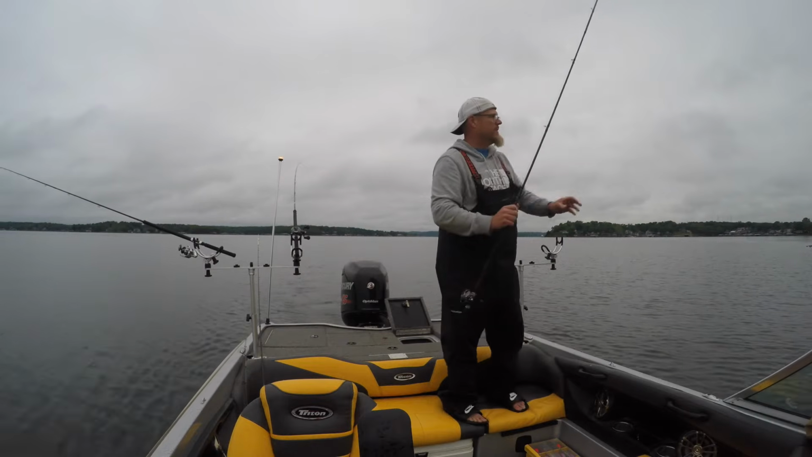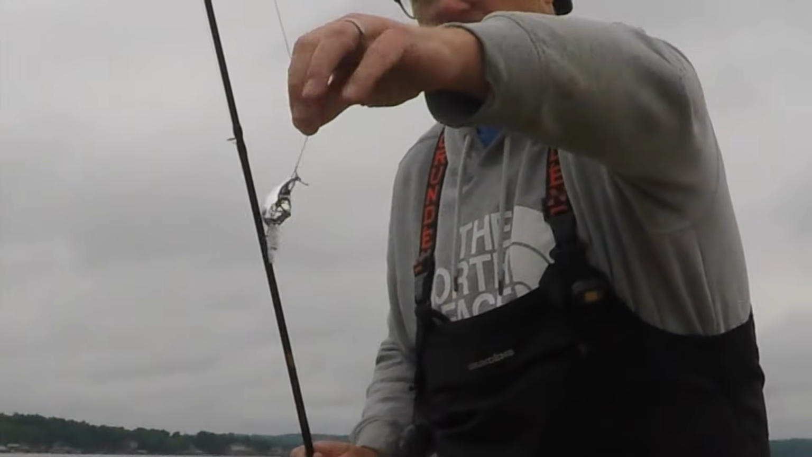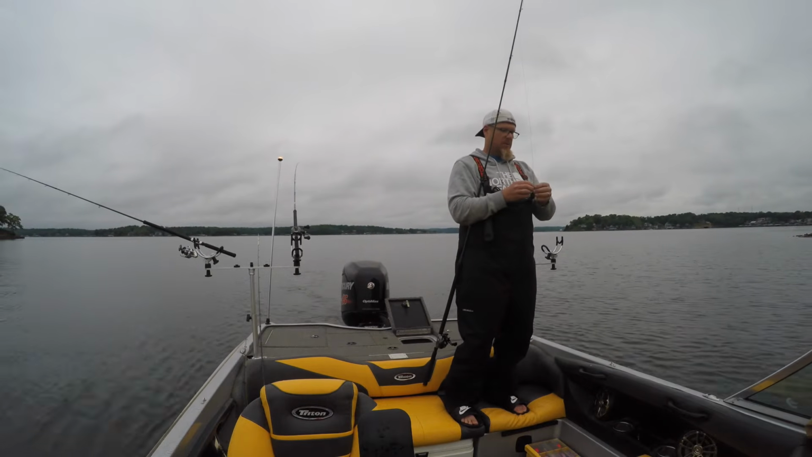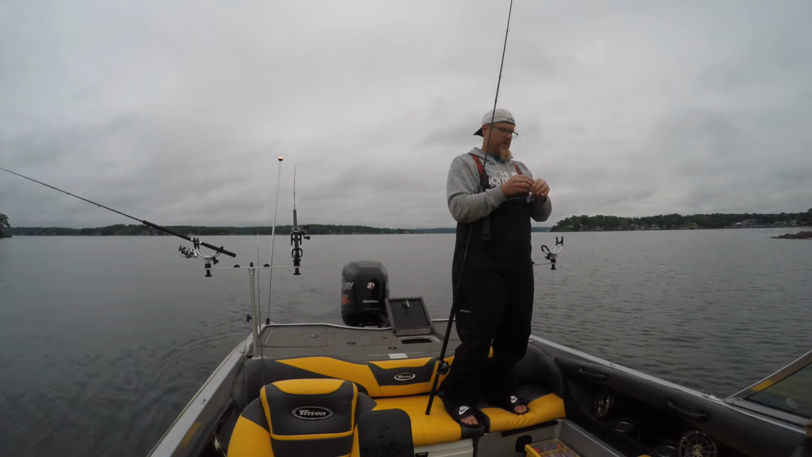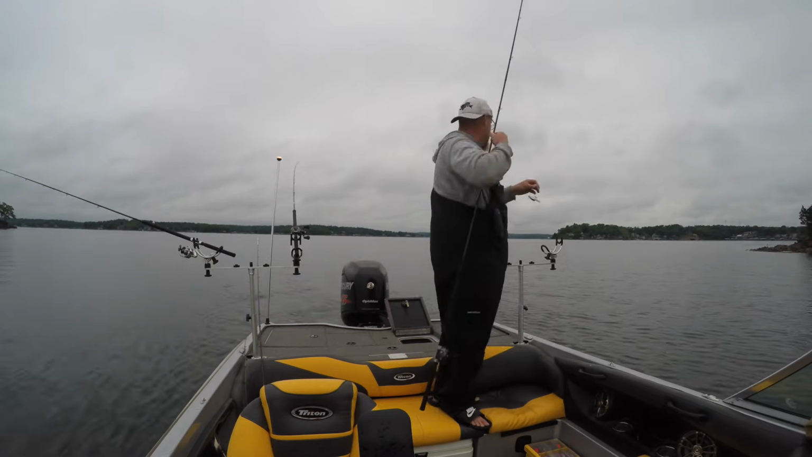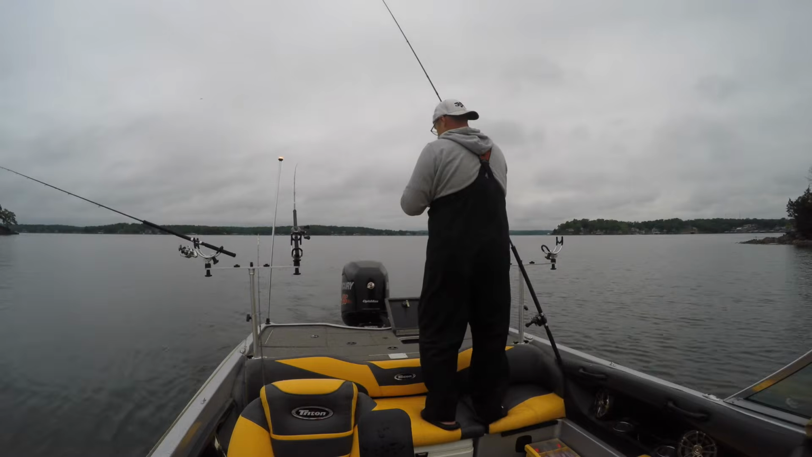It didn't look right. And look, see my crankbait? It hooked on the line. So I knew something was wrong there. Bring it in, you'll feel it. What it was doing was floating on top and popping.